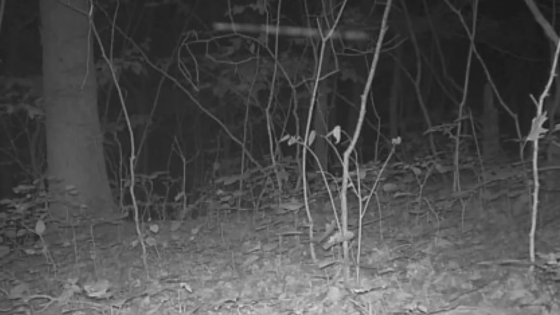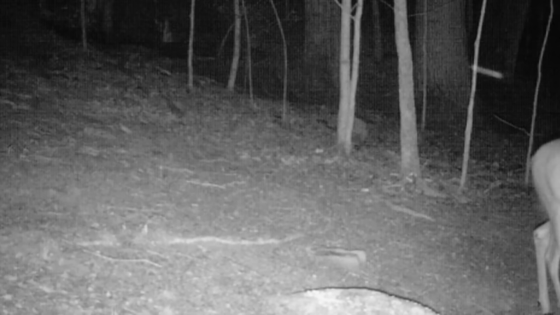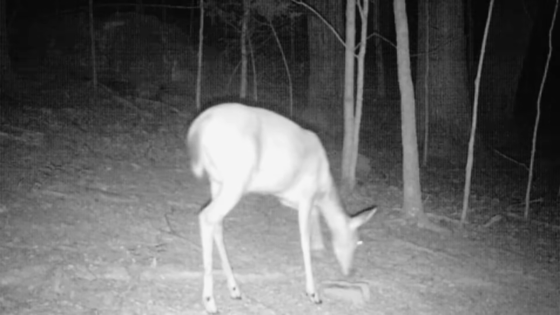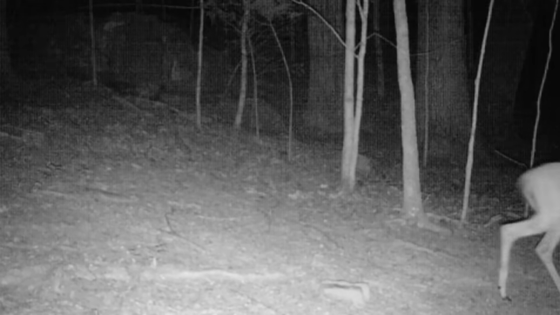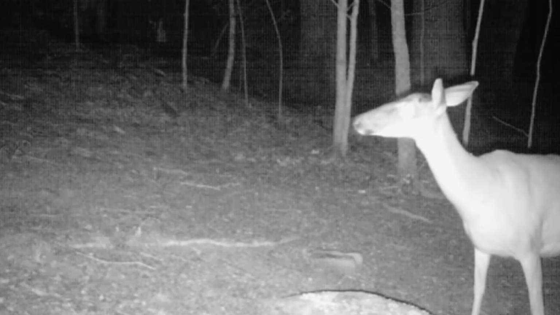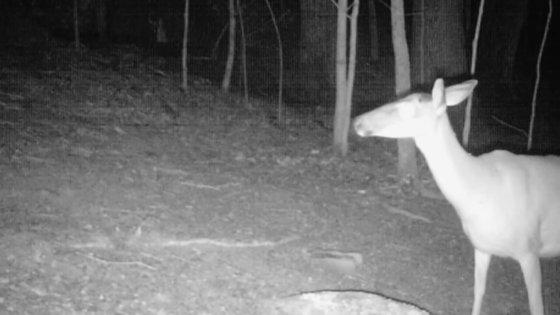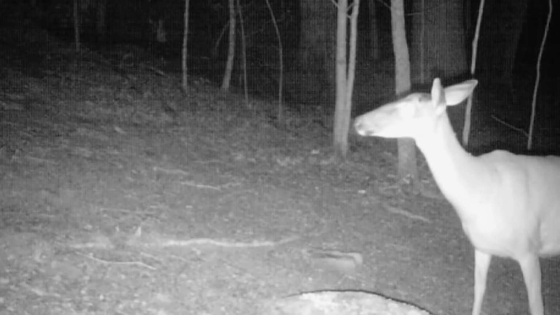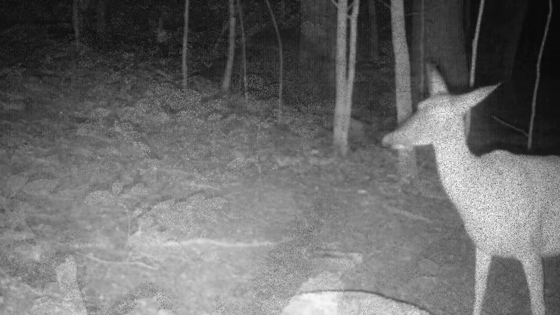Didn't film no ponds at night this week. And down the salt block, no different than it is during the day. Deer just ease in and out of here, getting a little tasty treat of that salt. But they're always on the lookout. You never know what's out there. Billy Bob, the coyotes, whatever.